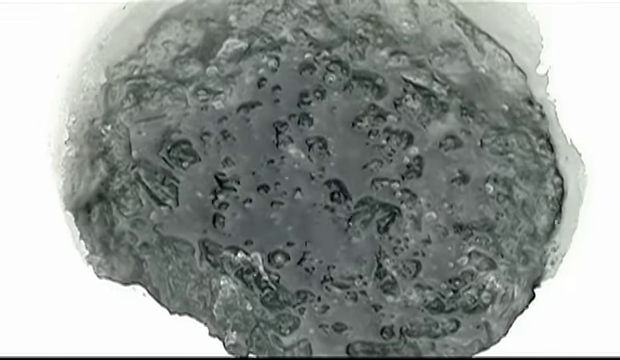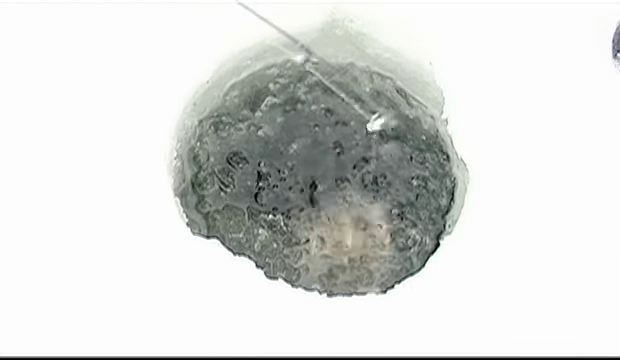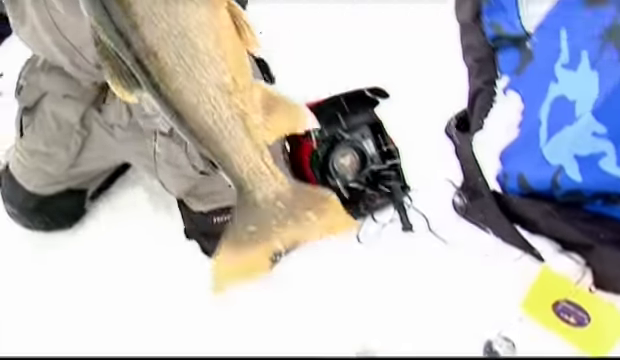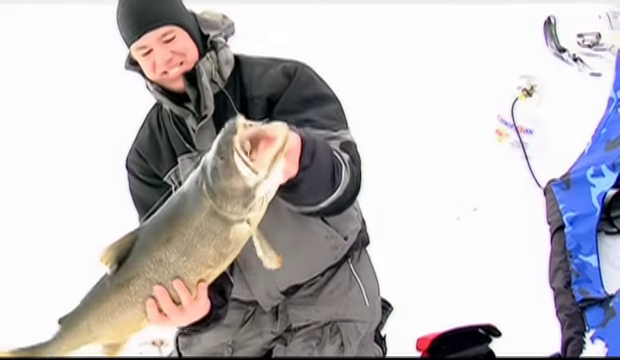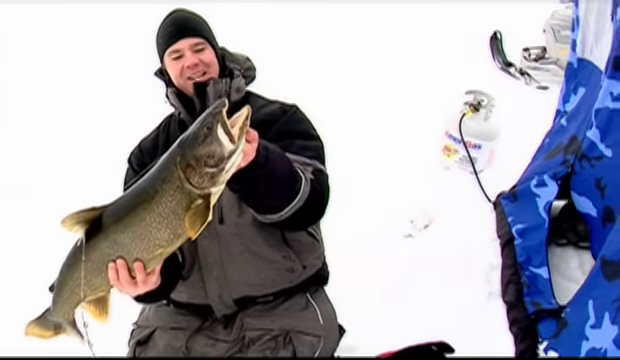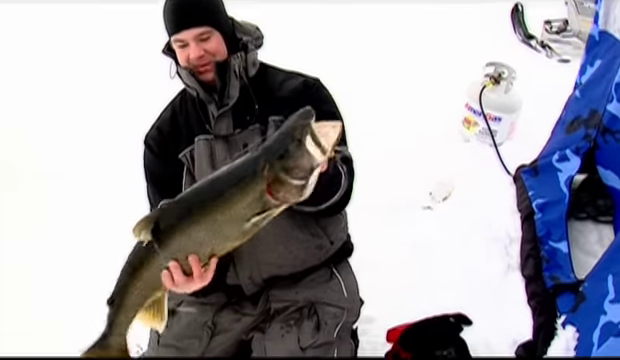Oh my word. I just saw his head come up to the bottom of the hole and it pretty much filled the whole hole. There he is. Oh, come on. That is a big fish. Oh, right there. She's still got a lot of fight. We fought this fish longer than we were here before we hooked it up.